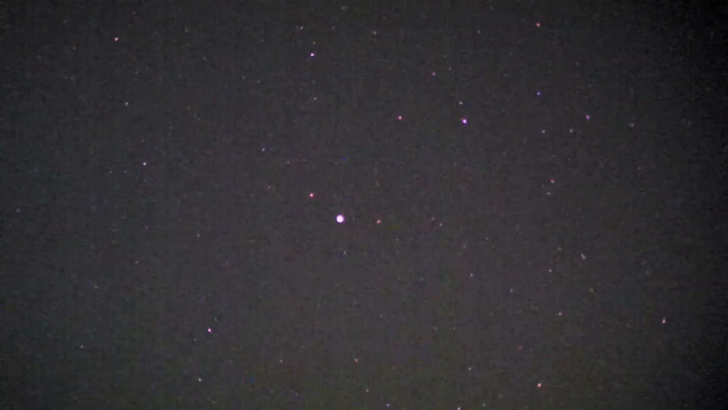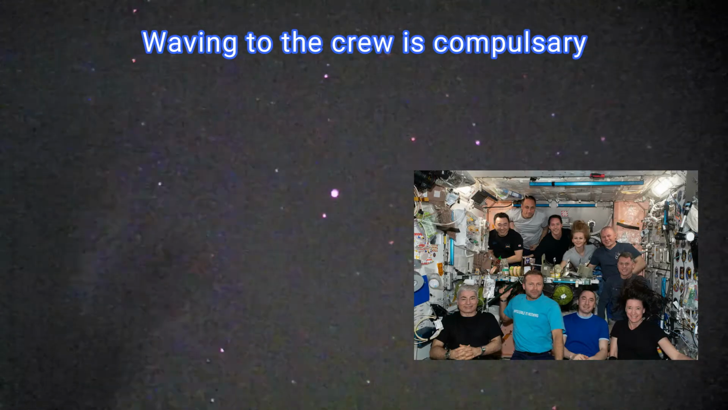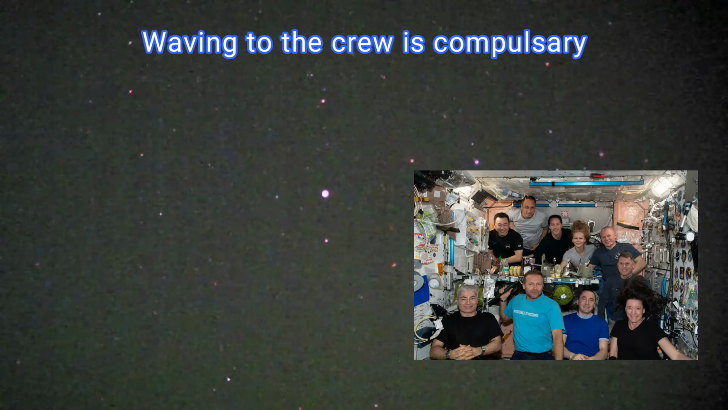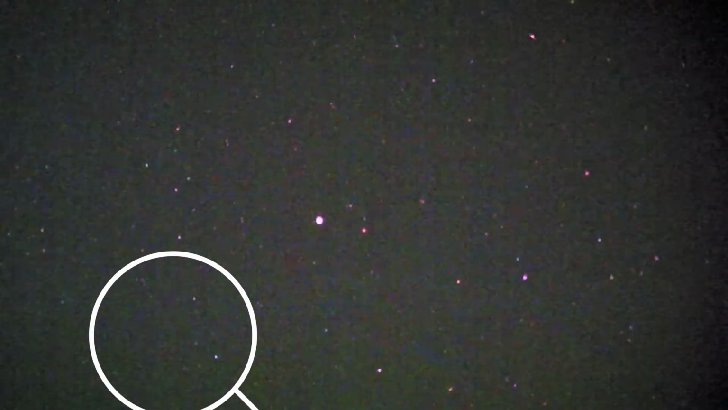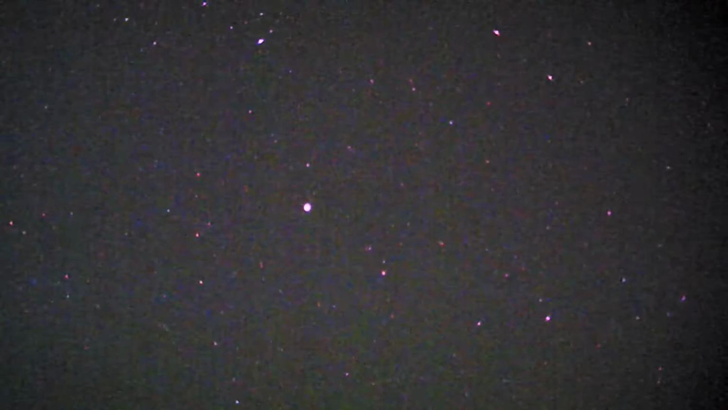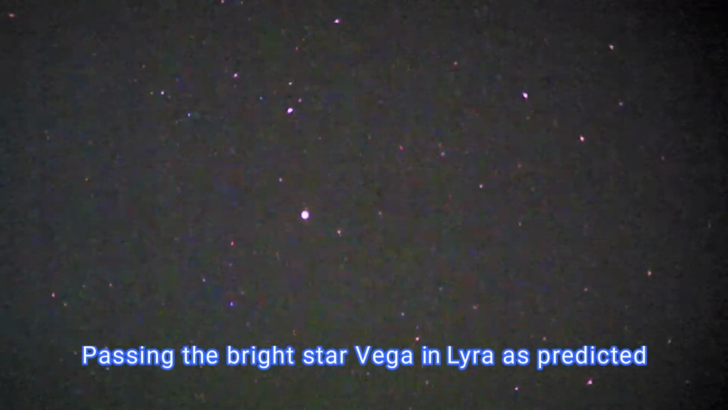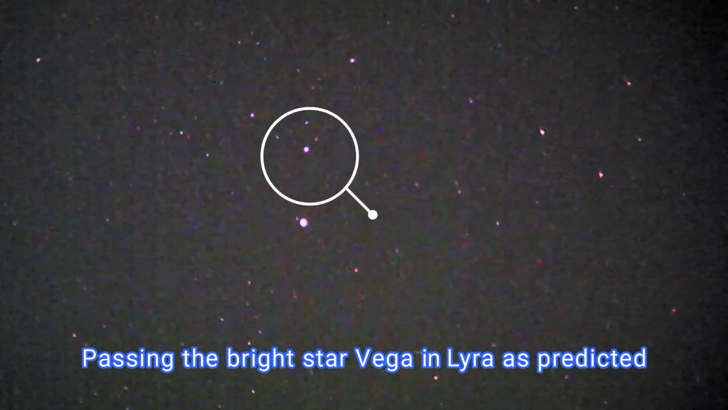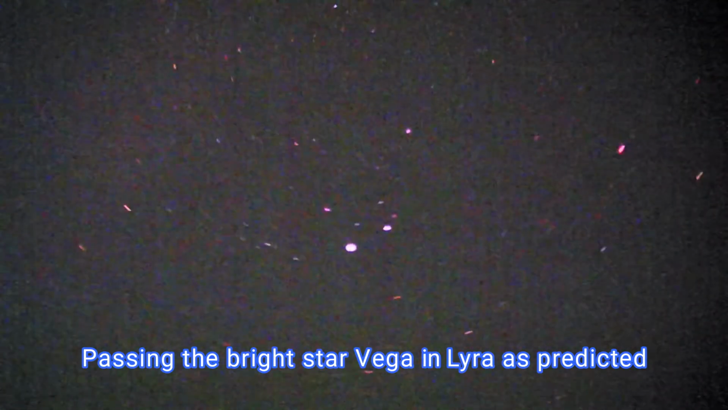I'm waving. Hi, astronauts. Wow. Oh, what a meteor. Nice shot. Wow, it's flaring a little. Solar panels reflecting sunlight. That's virtually overhead. I'm going to have to rotate.